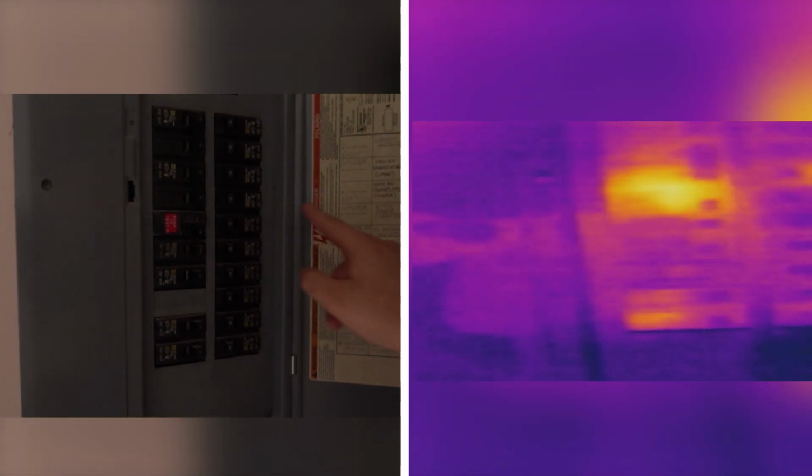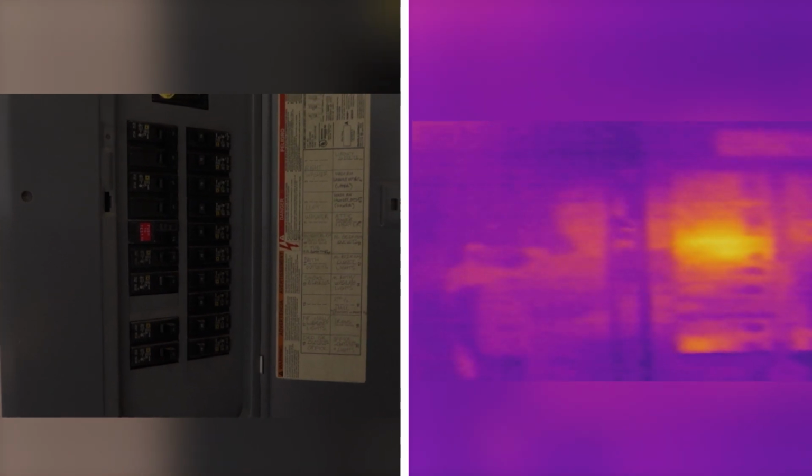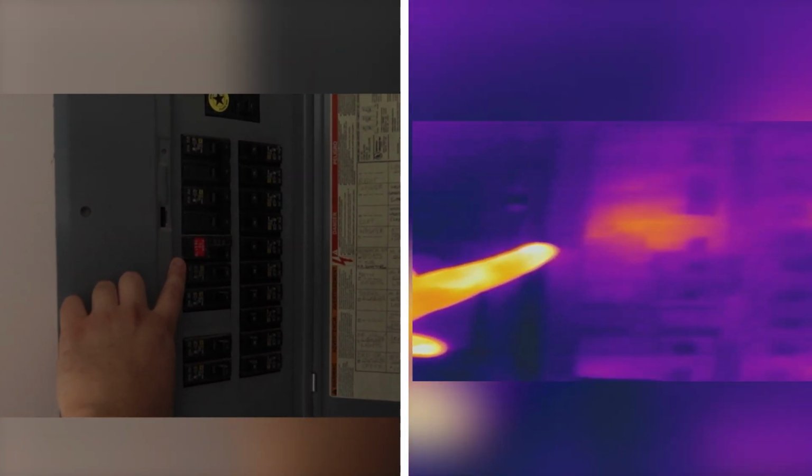Yeah. To get back to walls and stuff like that, we've been talking about how you can see studs. This also allows you to see wires. We were able to look at an electrical panel and see which breakers were hot. Because most electrical panels are not smart. And are you going to really buy one of those kilowatt things and go plug it into every single outlet in your house? No, you're going to miss something somewhere.